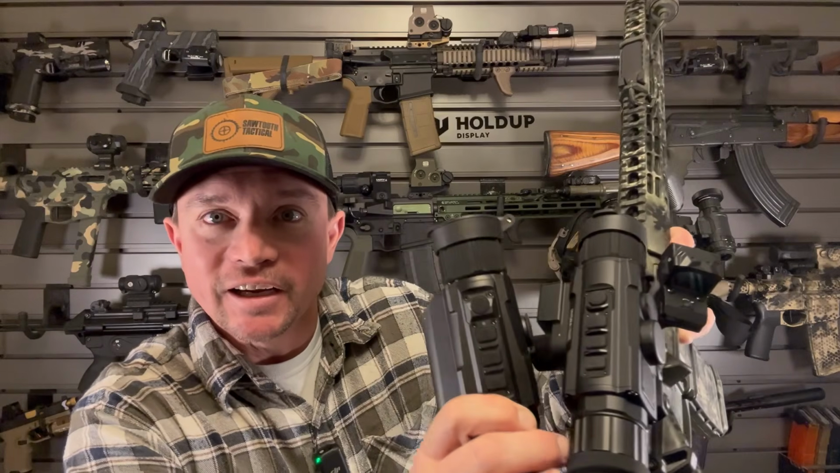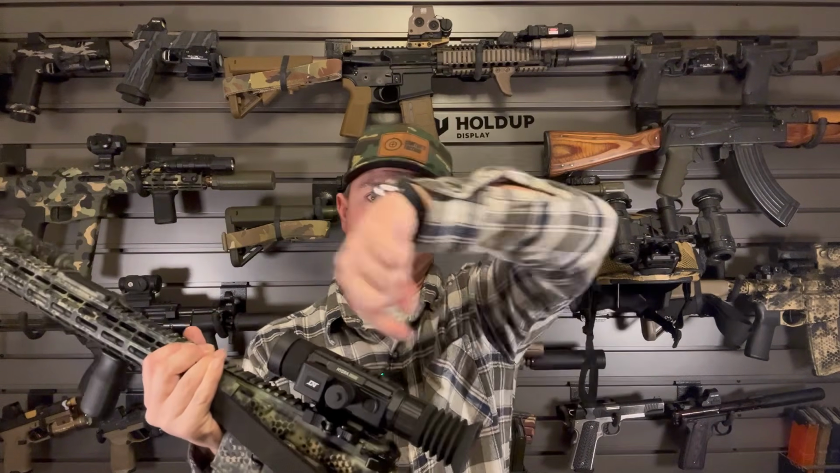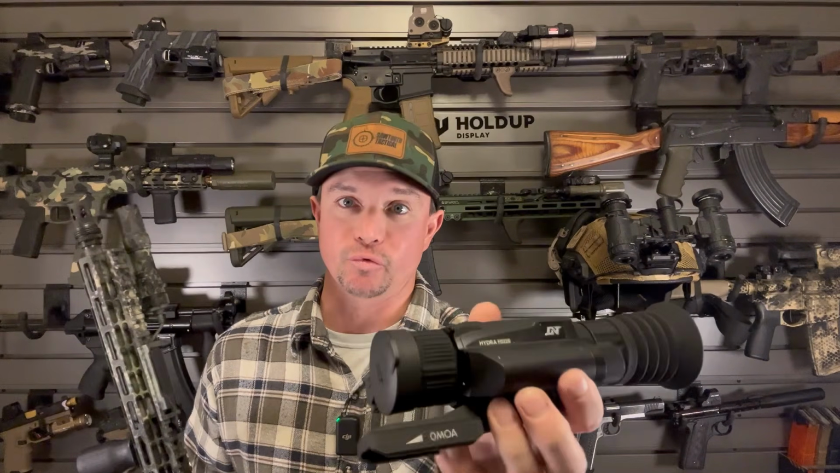I mean, if you look at it, the buttons are the same. The design is very similar. I do have some extra stuff on here. The battery actually goes this way instead of this way, which I think is good for reliability when it comes to recoil. EOTech figured that out a long time ago.